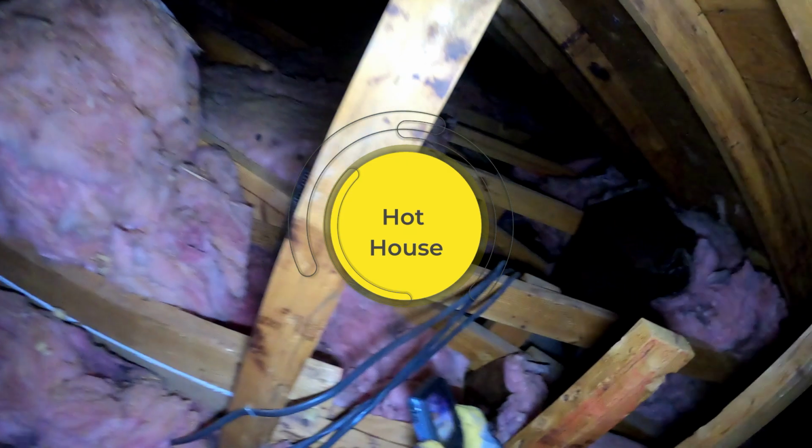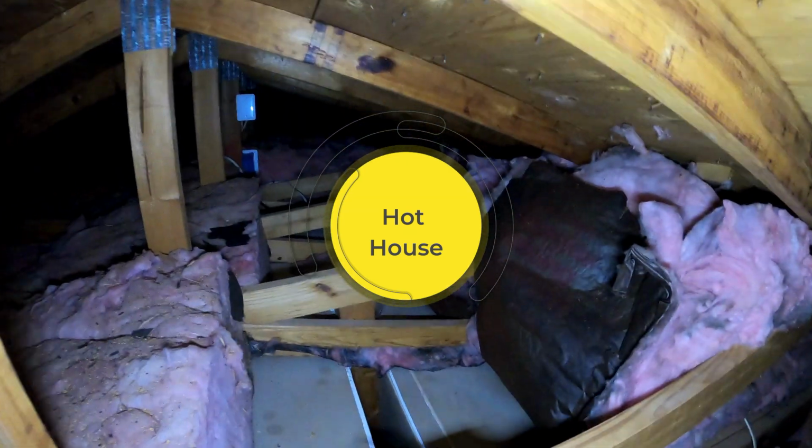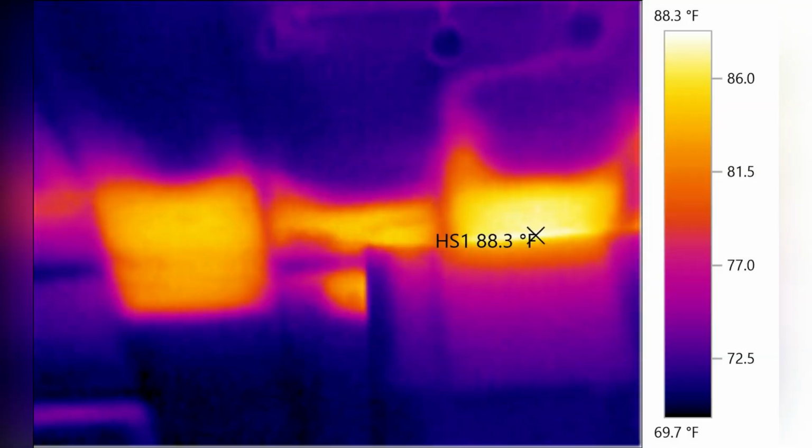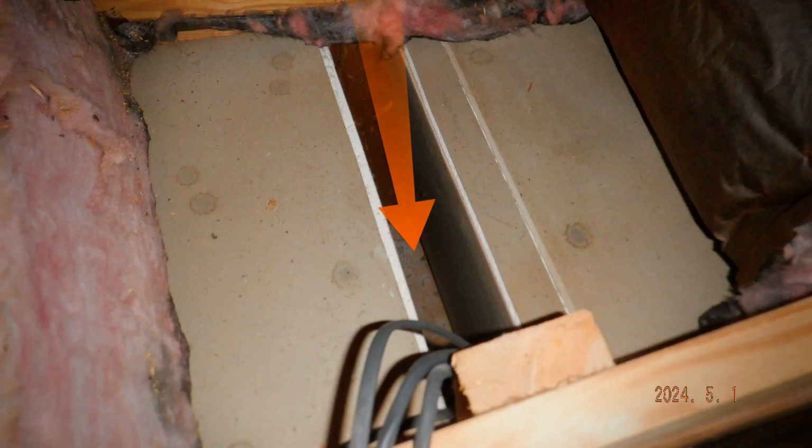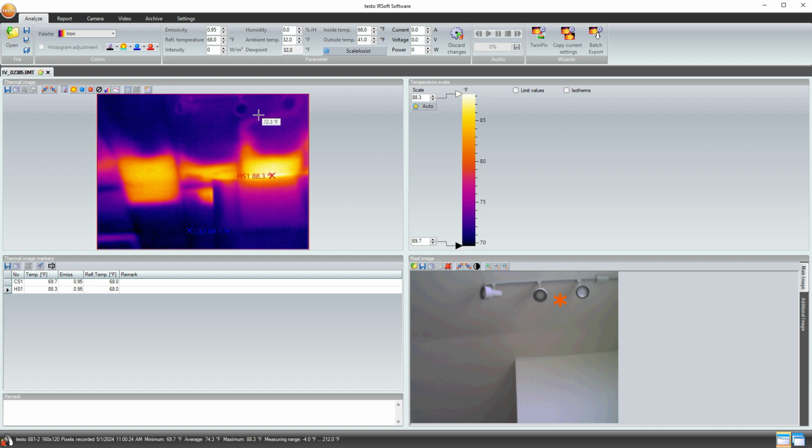Why can't your air conditioner cool down the house in the dead of summer? And what is causing this hot spot? Notice how the insulation's pushed back. This is how I found it. Unvented attics get hot, so the pressure's going to build up and the attic air is getting forced into that cavity. Watch how the temperature gradually changes as I evaluate the image from the ceiling over the hot spot and down the wall. Clearly, the attic has air infiltrating inside, and it needs to be sealed like this.